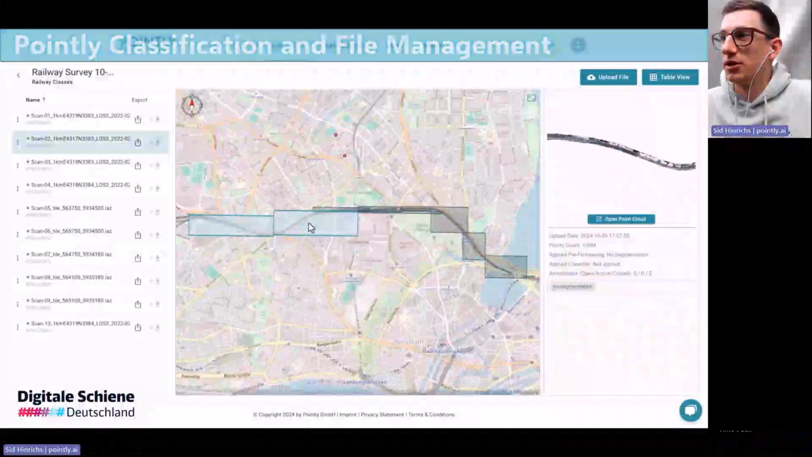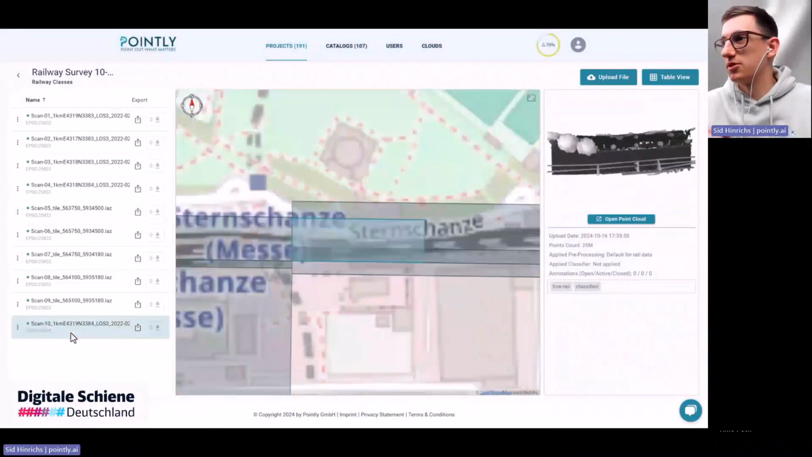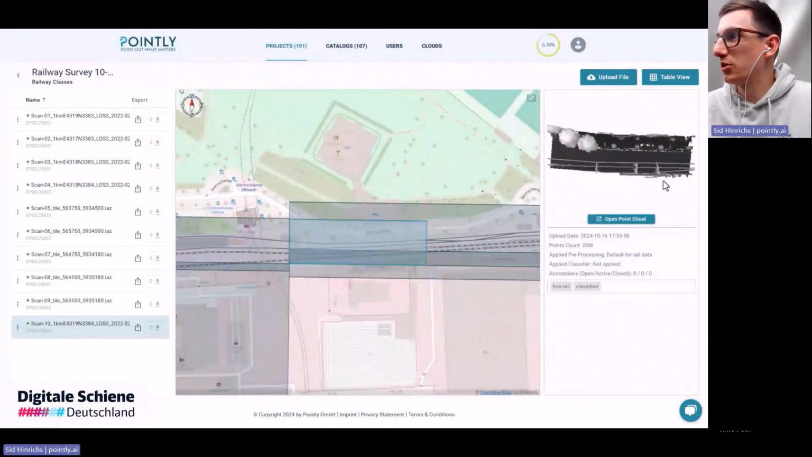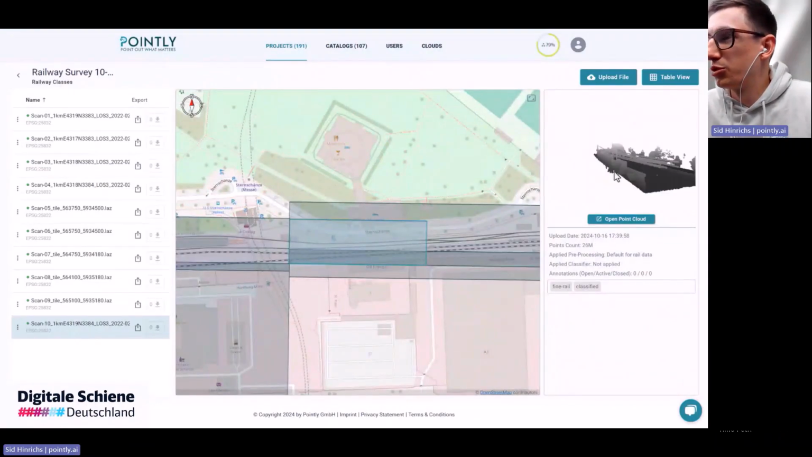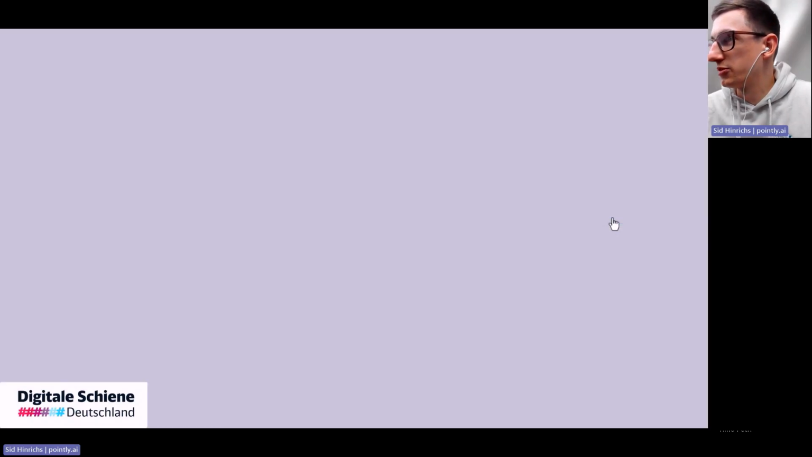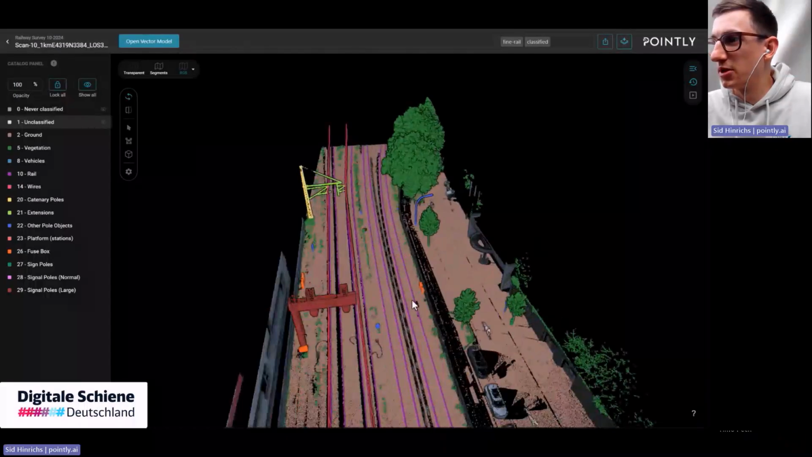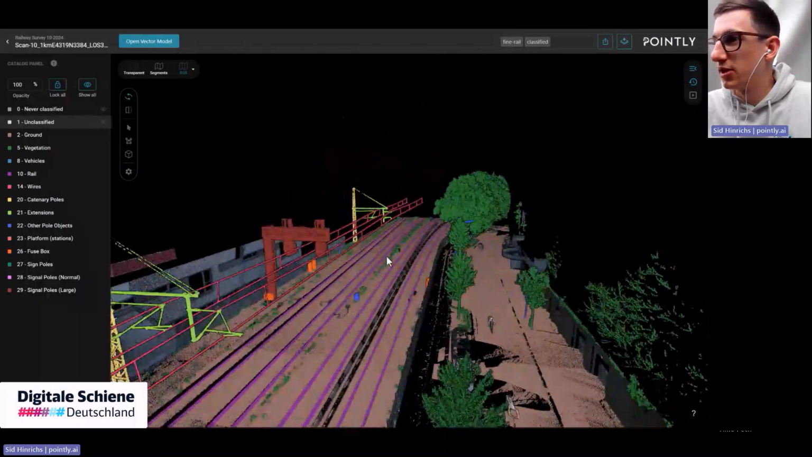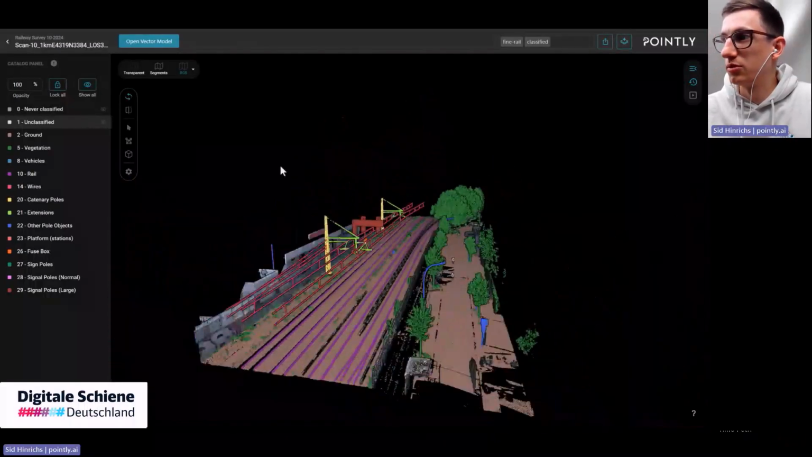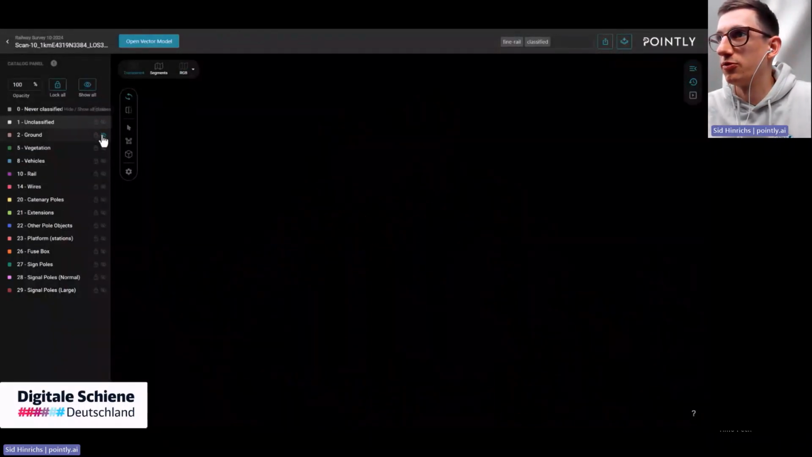So here in this project overview, we can see the different tiles. So as I mentioned, the data is always split into smaller parts. We can see some preview on the right. We can also see some metadata. For example, this file has 26 million points. And in this example, I want to add some classification. So we have our standard classes, but I now want to also classify some further classes.